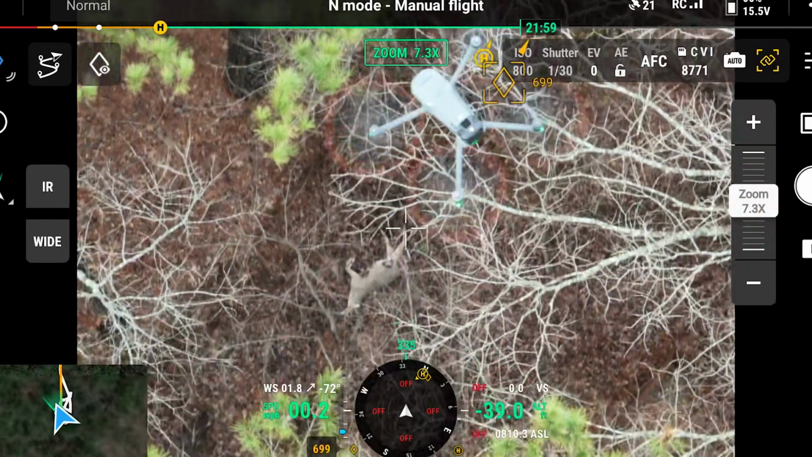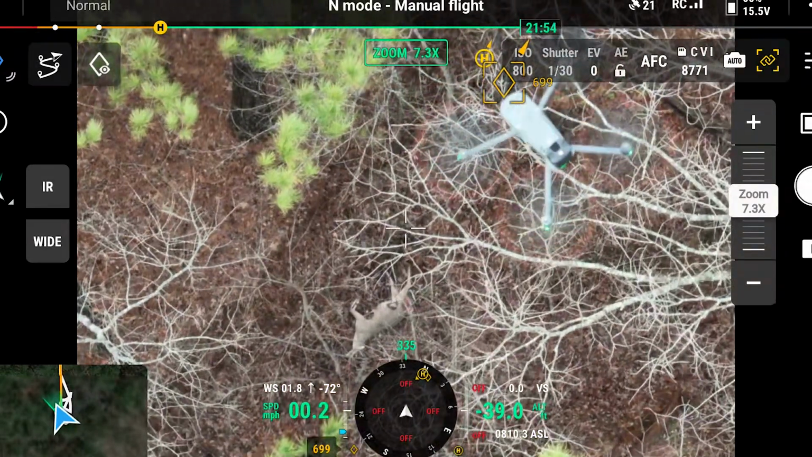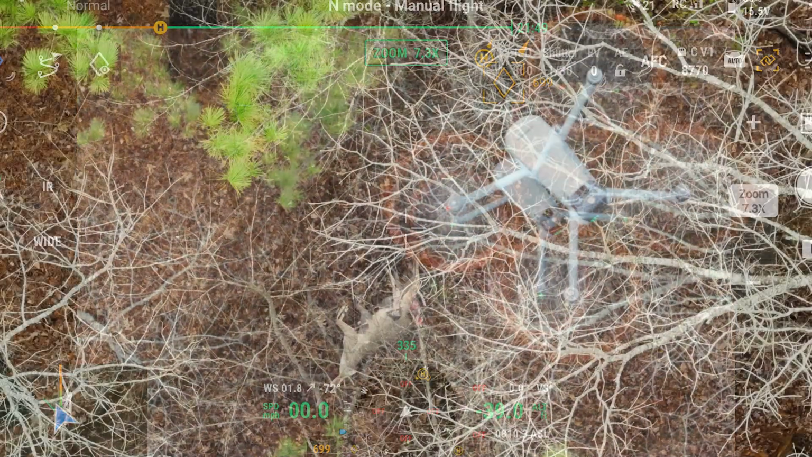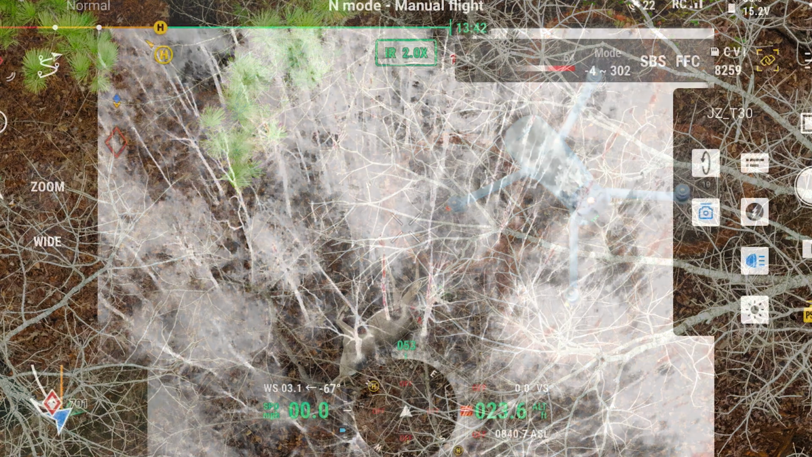It was a good shot. There we go. Right there. Oh, it's cool. You get the horns on the blade. Yeah. That's a cool shot. Something like that. Hopefully it'll be clear enough. We're getting close now. Getting close, yep.